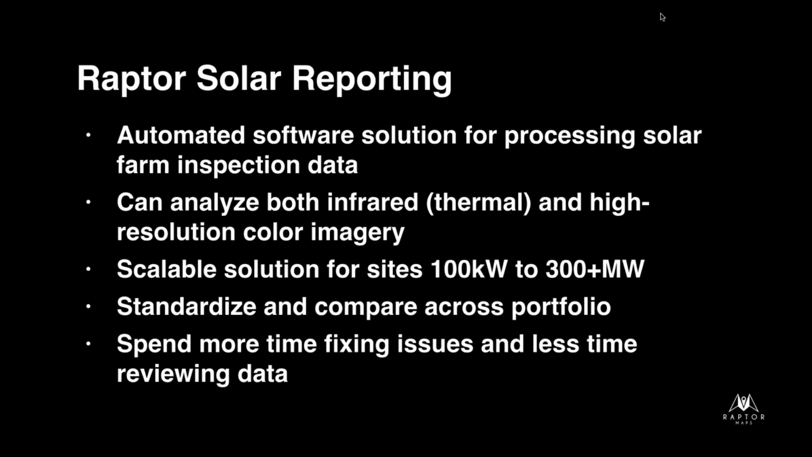And finally, it really allows you guys, or your clients, to spend more time actually addressing and fixing the issues, and less time reviewing the data. And it's really important to remember the solar industry is growing really quickly. So it's not just about saving a little bit of labor, it's about enabling people to grow their portfolios and capture a lot more territory, because it's expanding so quickly. And so now you're really freeing up the ability for these skilled people to go out and do what they need to do to keep these assets running at peak condition.